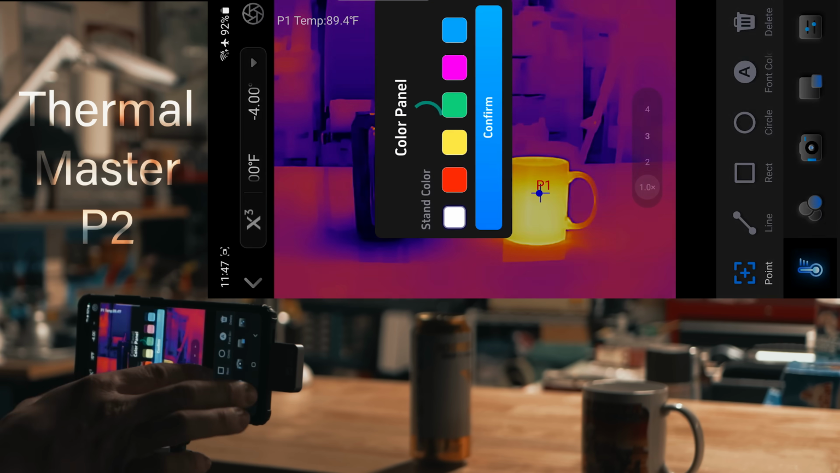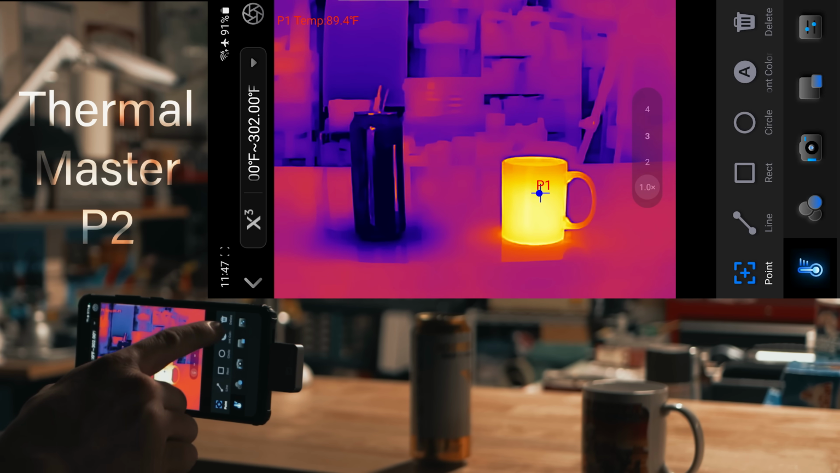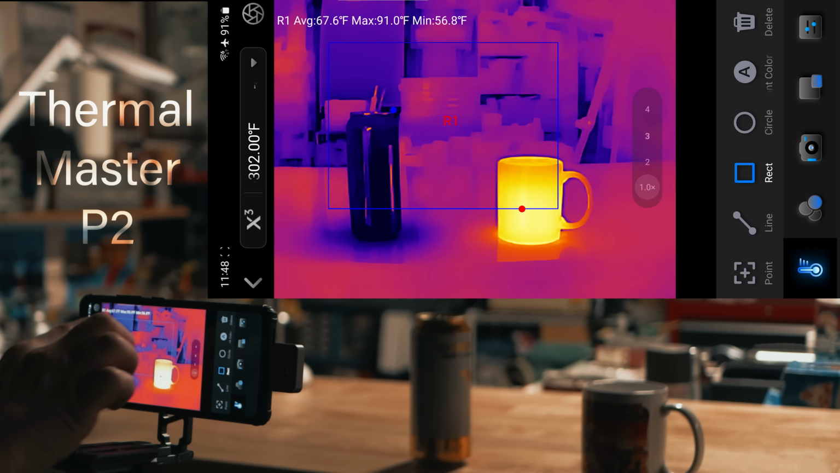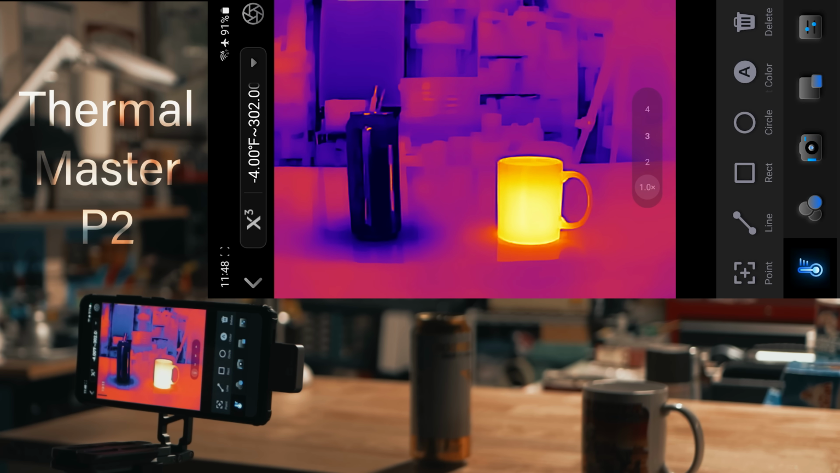And right here, you can change the font color, which is kind of handy. Like if you can't see it, you can change it to red or whatever color you want. It's nice how it'll display the measurements in the correct position. That's pretty cool. But anyways, that's about it for this app.